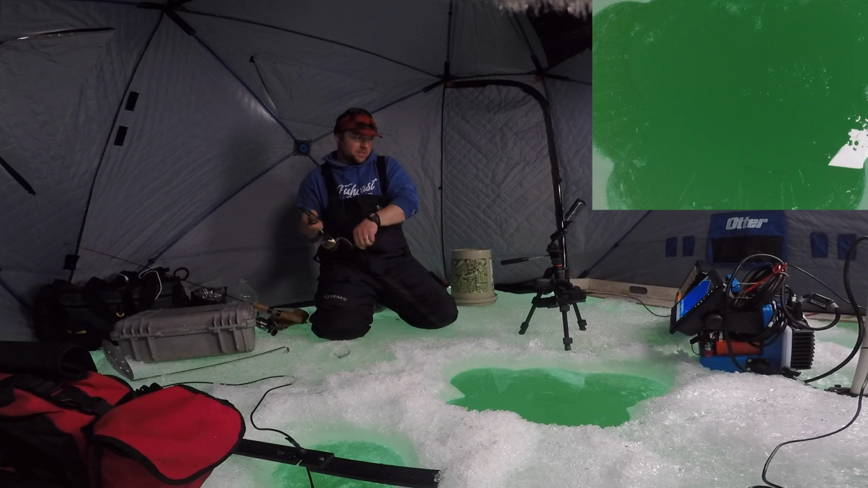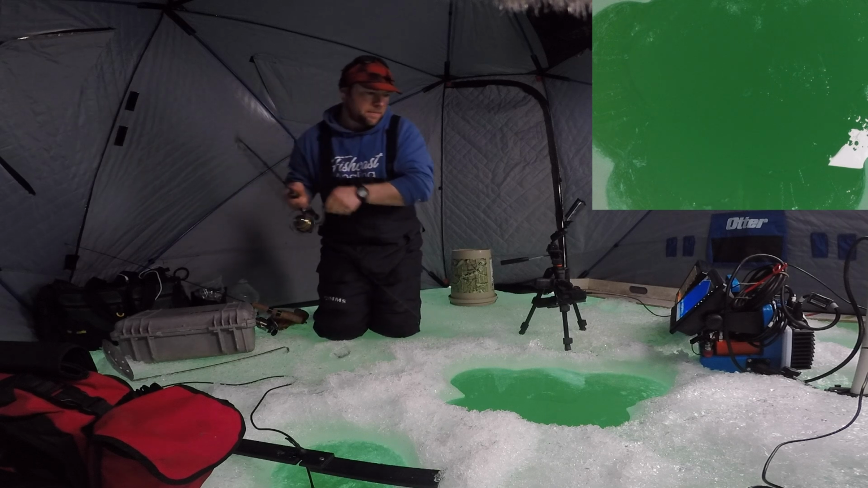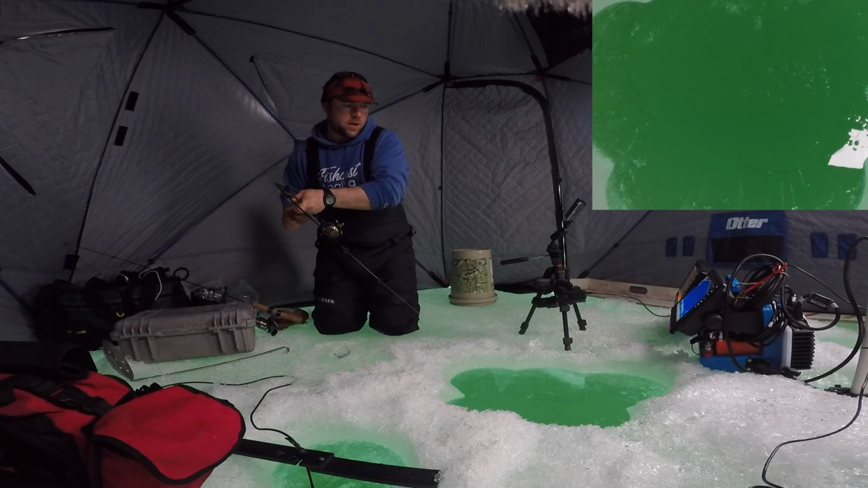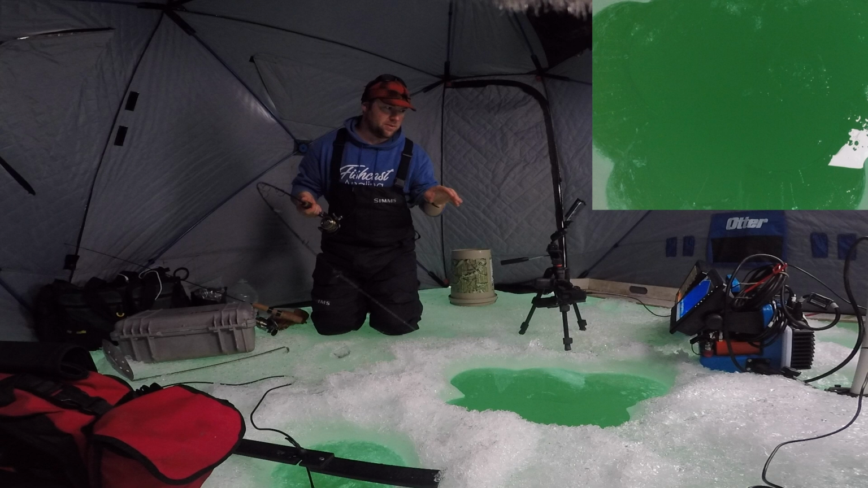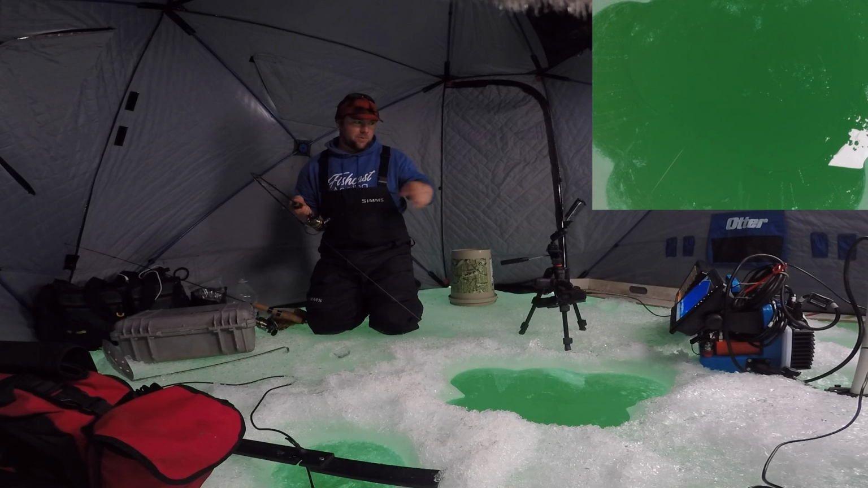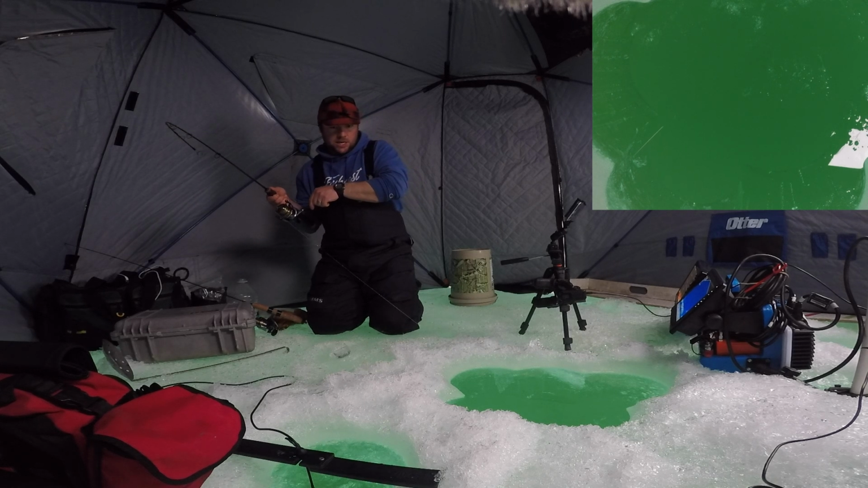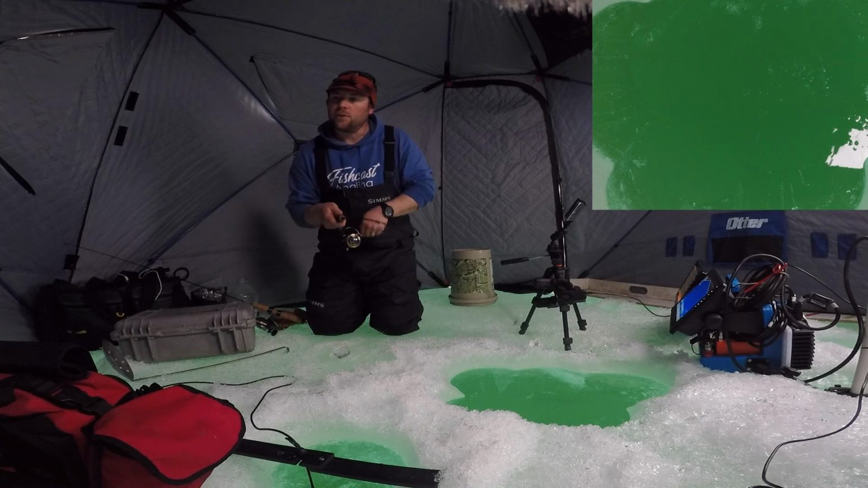That was a sick strike. I love it when they're tight like that. I made it way up there. Actually, I was zoomed in almost too far on the Livescope. I tried to zoom back out real quick for the sake of the camera. And I don't know, dude, this is...